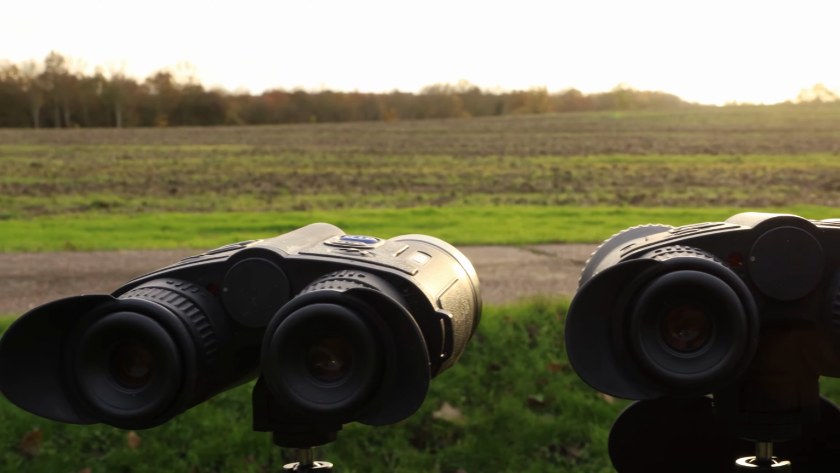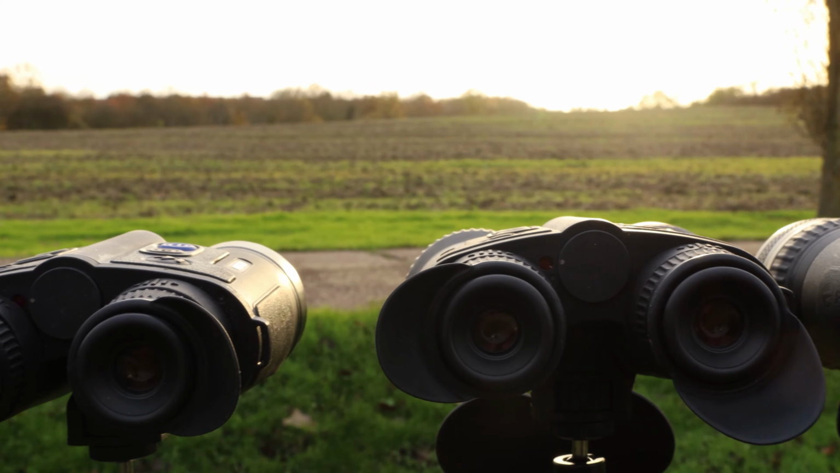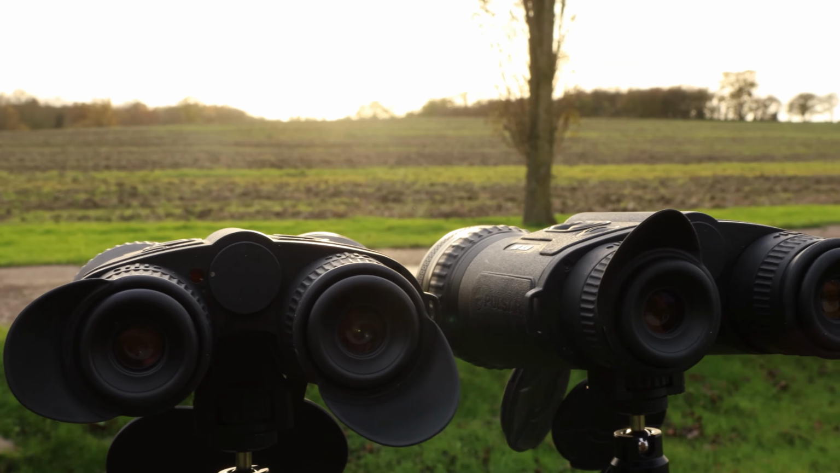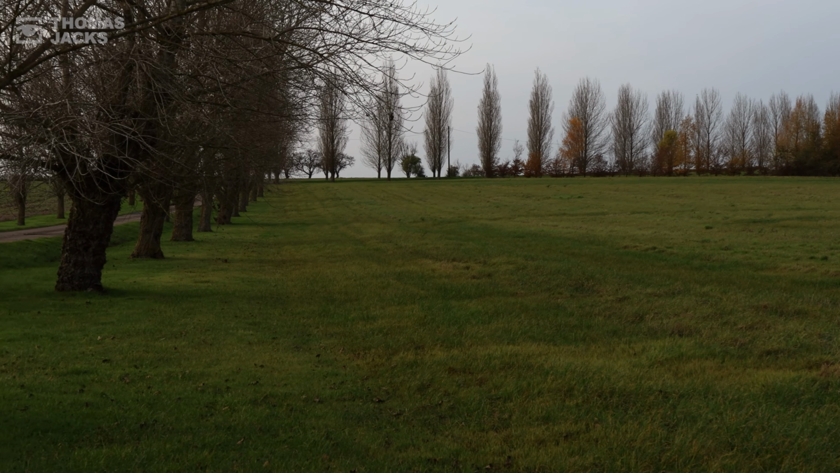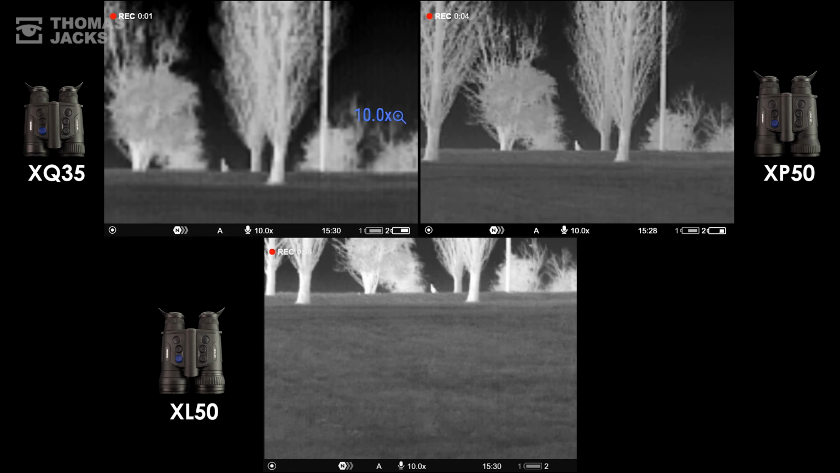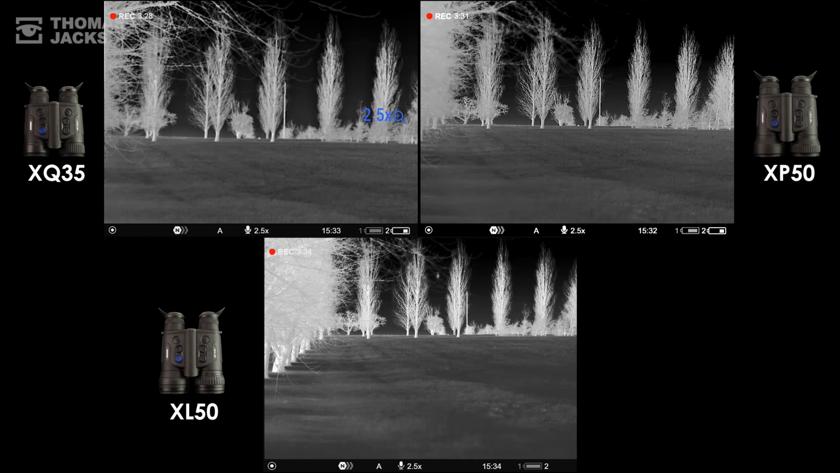To test that, and the comparative muscle of all these Pulsar thermal binoculars side by side, let's see if we can spot anything more interesting out there. Want to see what's up there now? We zoomed in at 10 times, and that, about 250 meters away, we can safely ID as a pheasant. All the mergers can see some smaller birds in flight too, but only the XP and the XL can spot more birds on the ground. And when we zoom out, they're still visible on the XPs and the XLs.